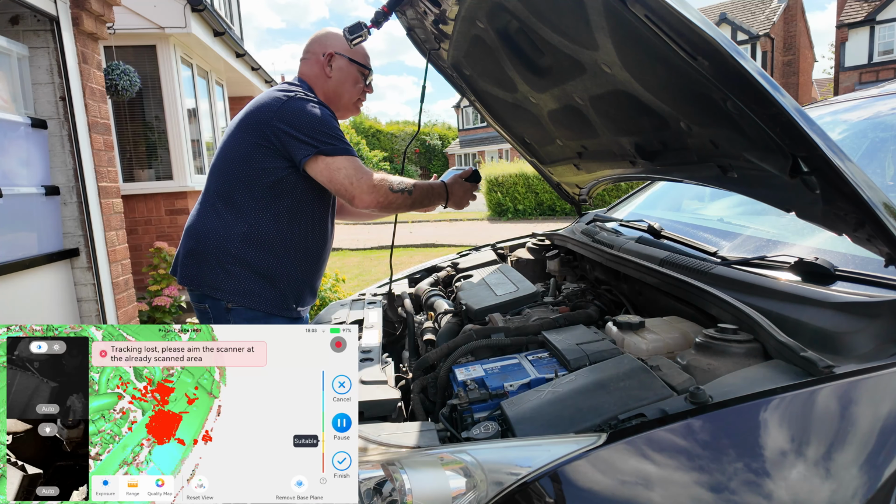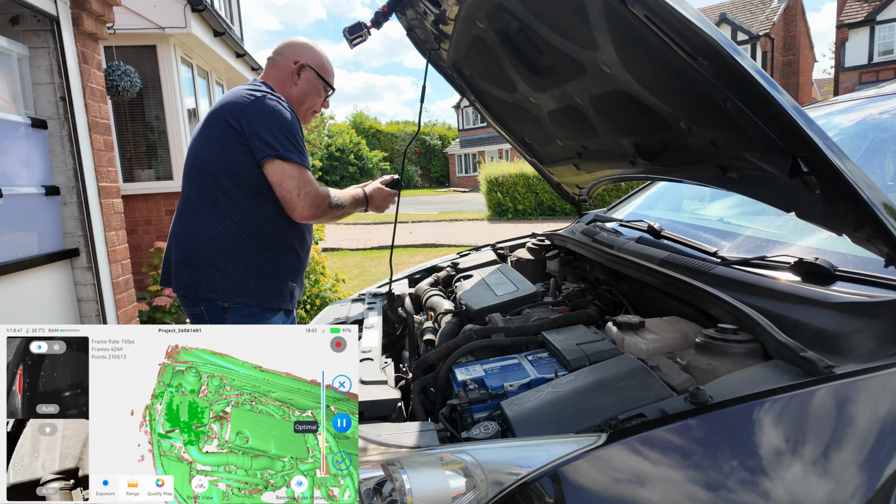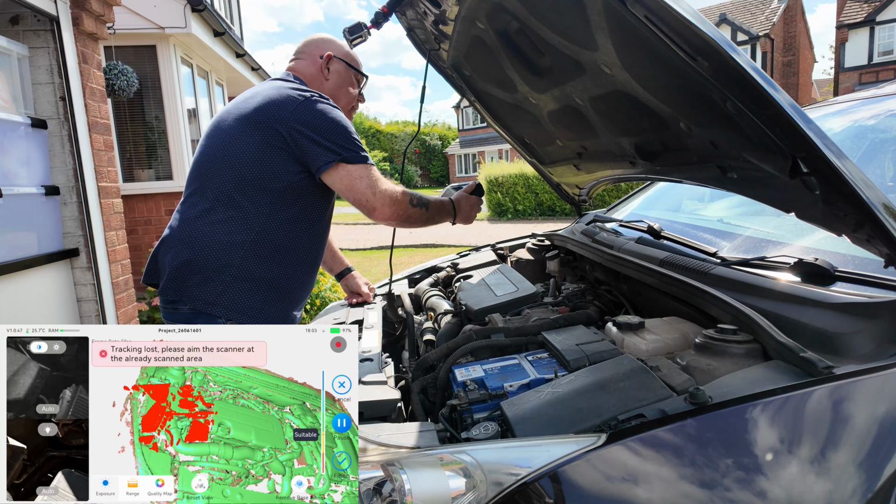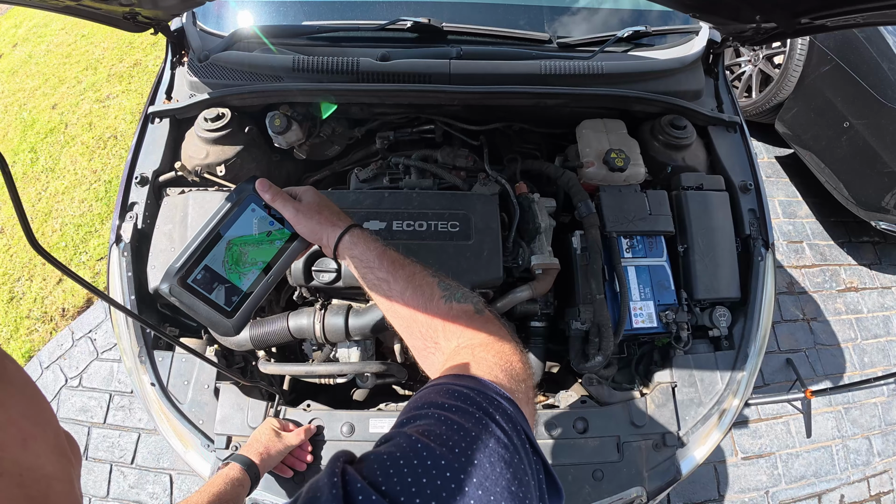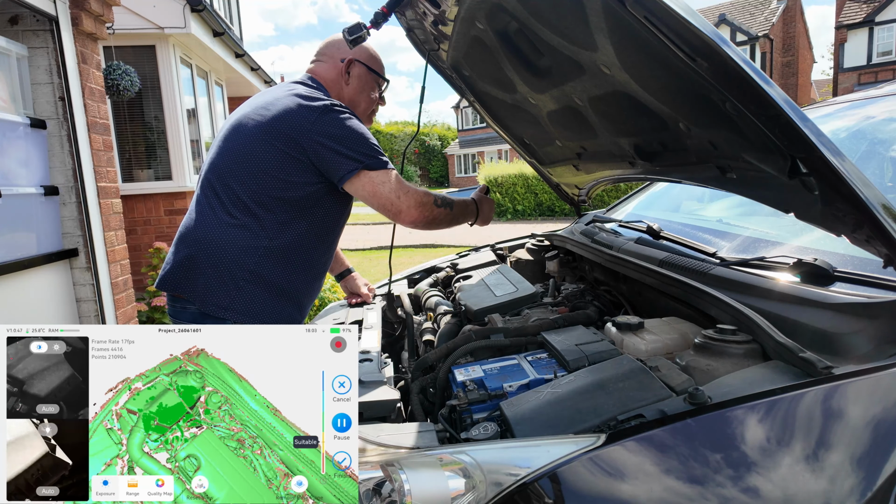Well, it went red then, I lost it completely. We'll go back to somewhere it knows, and it's picked it back up again. Again, it's lost it. So let's quickly come back to somewhere it knows. There we are, got it. And it's because of this thing here, it's flat on the top. It's quite flat on the top and featureless.